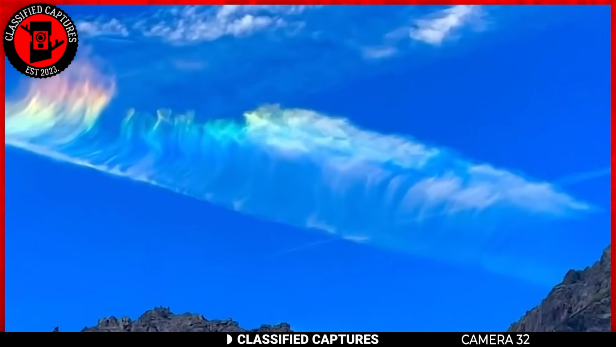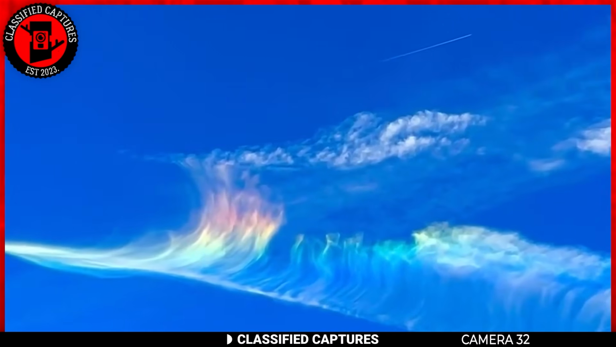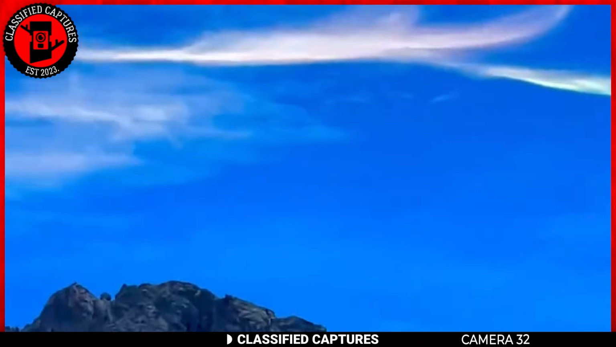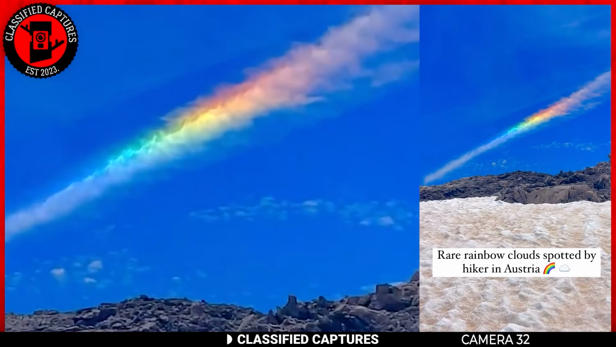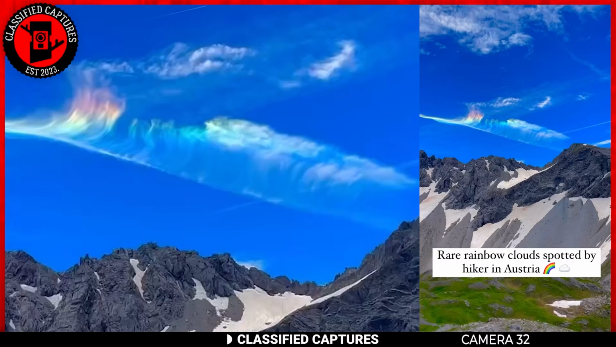The delicate and transient beauty of iridescent clouds makes them a truly magical sight to behold. But here's the catch. Because they're so rare and fleeting, catching a glimpse of iridescent clouds can feel like spotting a unicorn. It requires just the right conditions: the presence of high-altitude clouds, tiny and uniform particles within the clouds, and, of course, the perfect angle of sunlight.